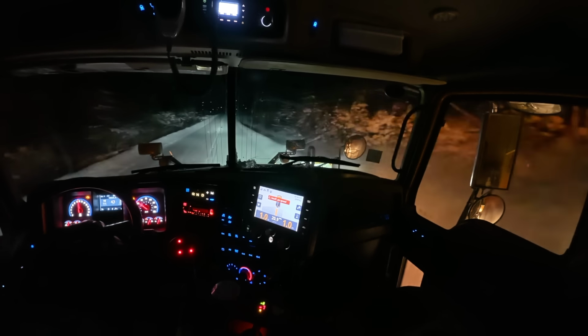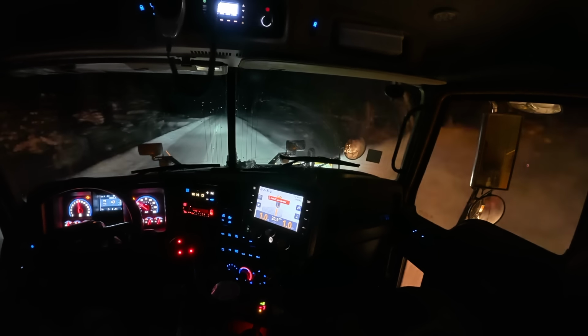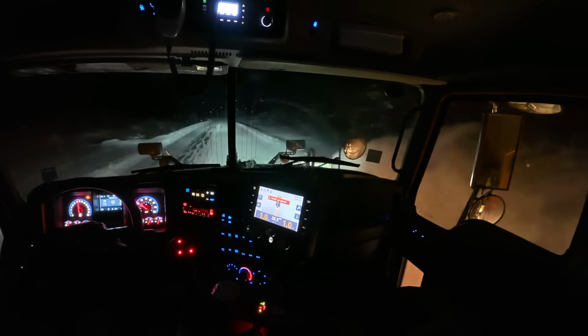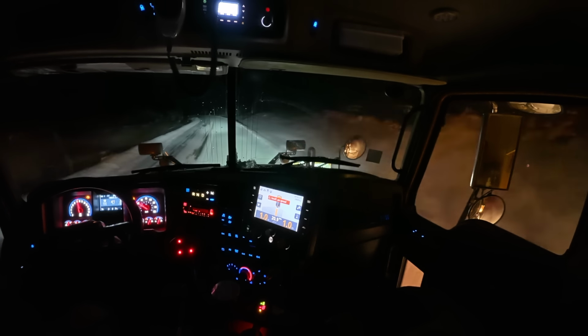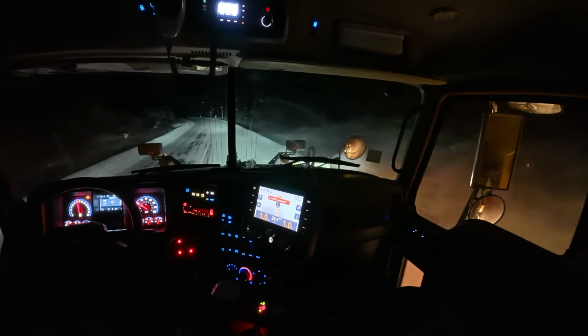Not a lot of snow coming down now, but that can change. I'm looking at the forecast. The hourly was saying anywhere from 60 to 80% off and on most of the night. So right now I'd say it's like 10%, but that can change in a minute, as we all know.